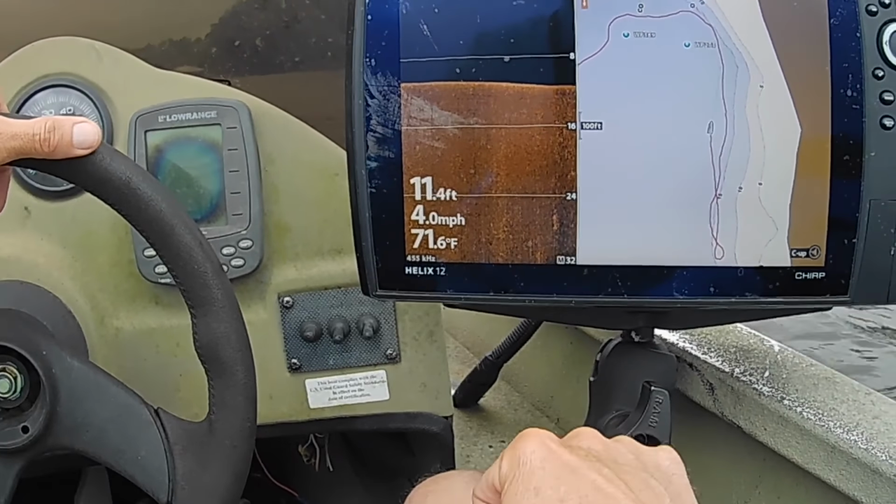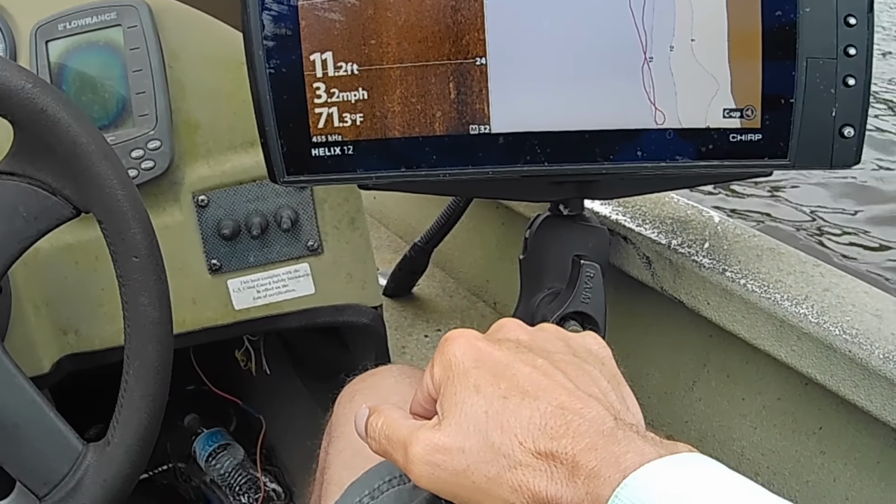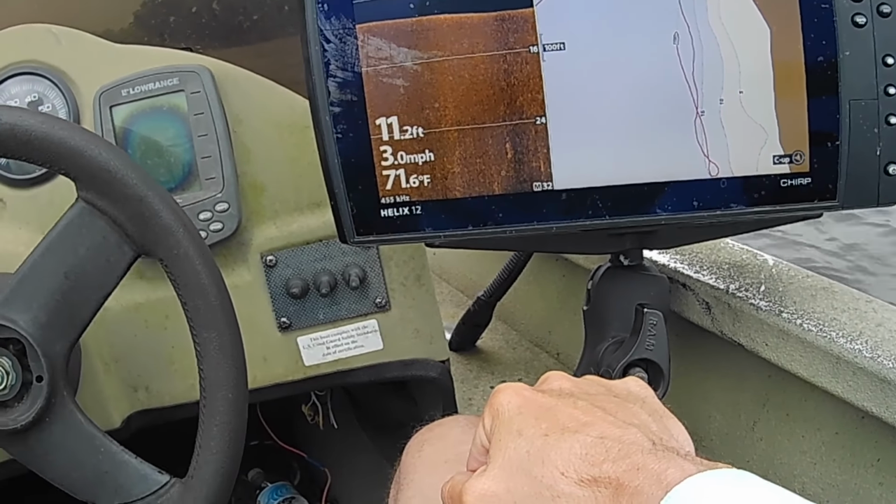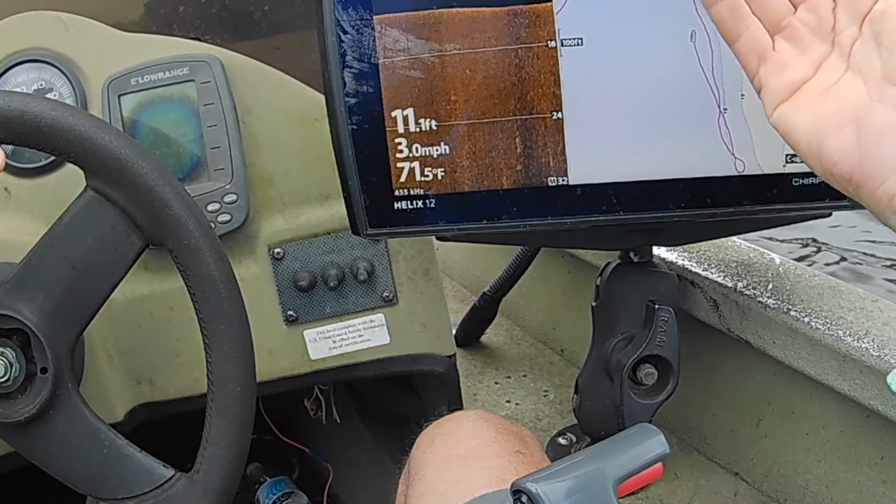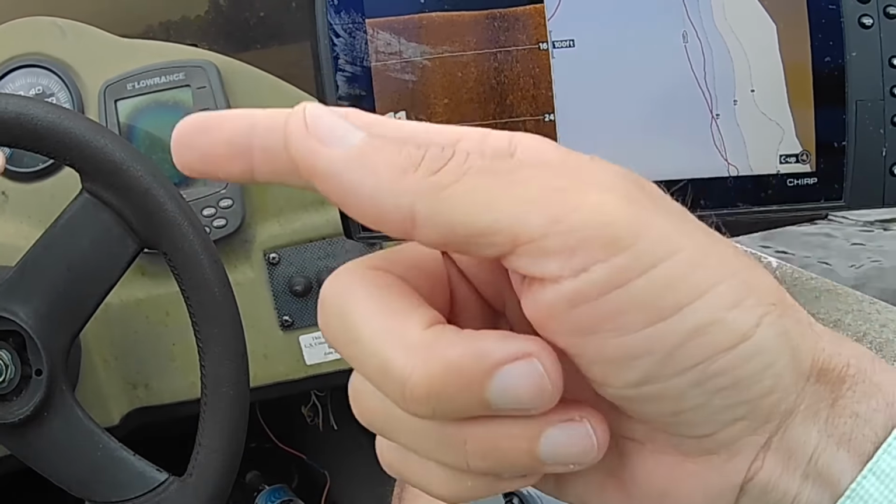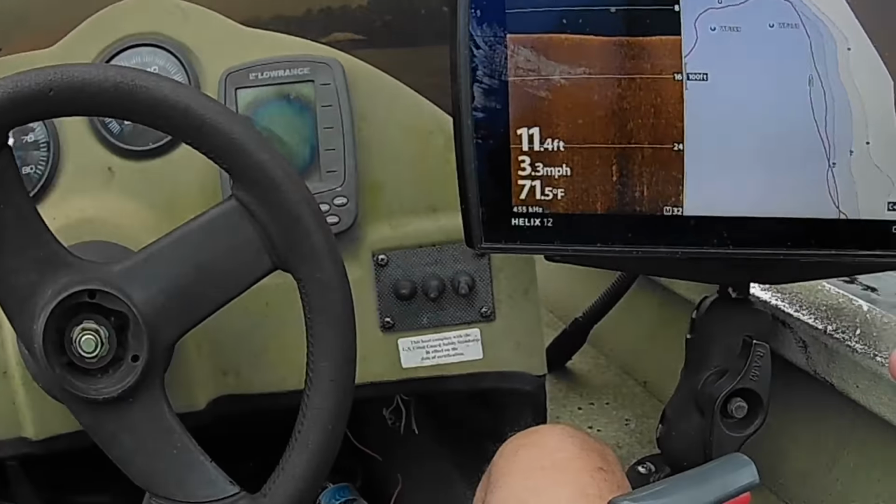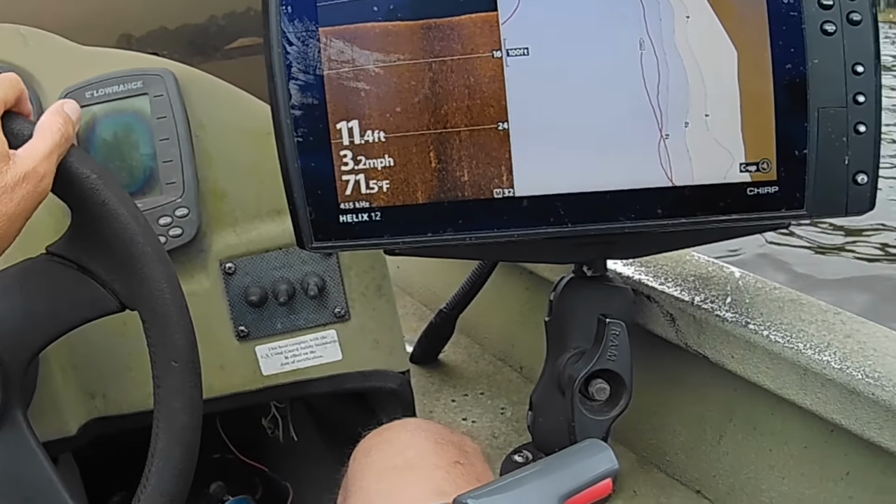Okay, I've done my idling, and I've got my spots marked that I want to try to fish. So now what I'm going to do is just pull up to them. I'm going to stay off of them, and then I'm going to use my trolling motor and my Livescope over there to try to get up on them to see if there's any fish down there.